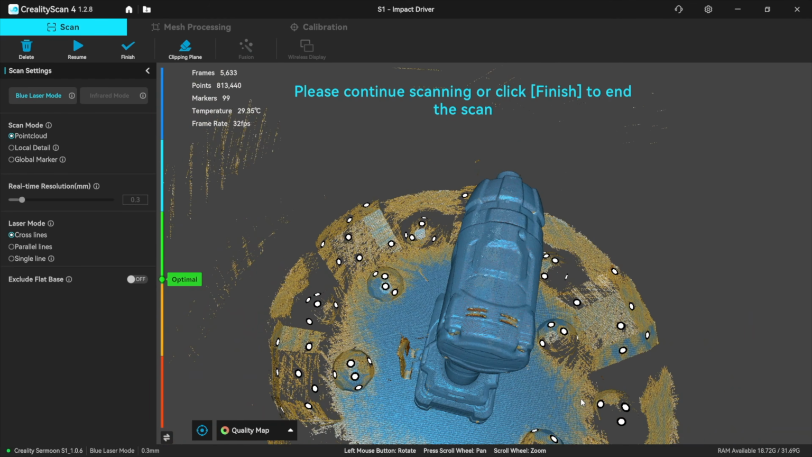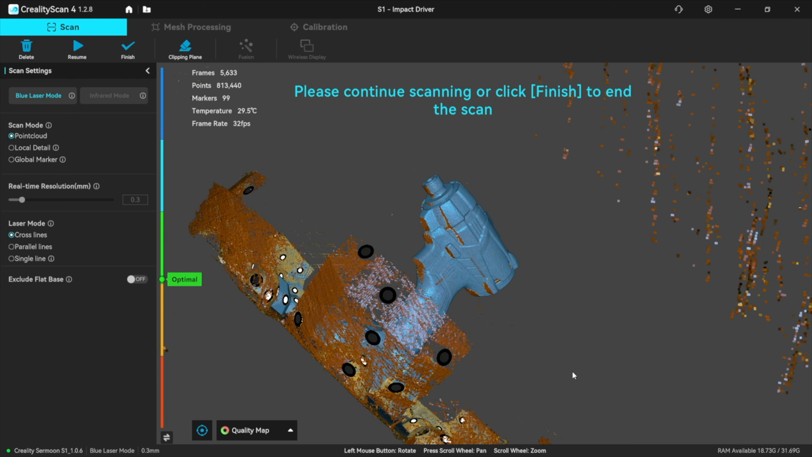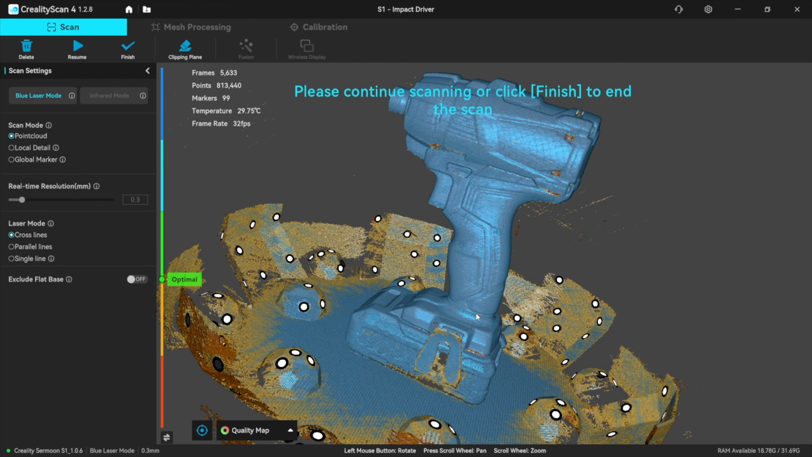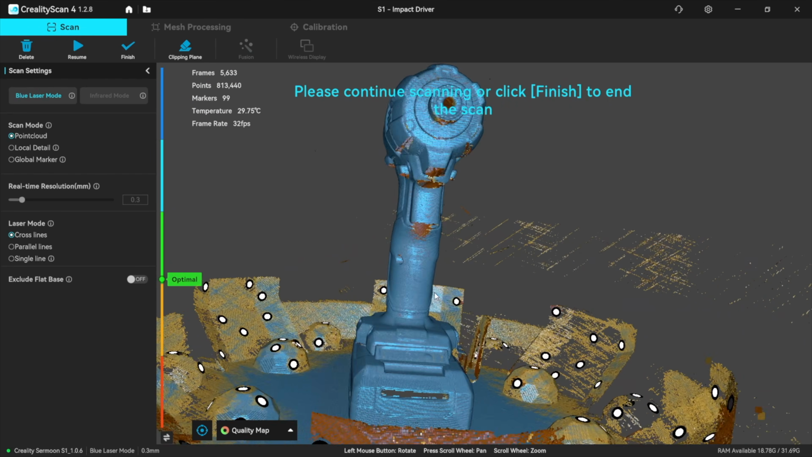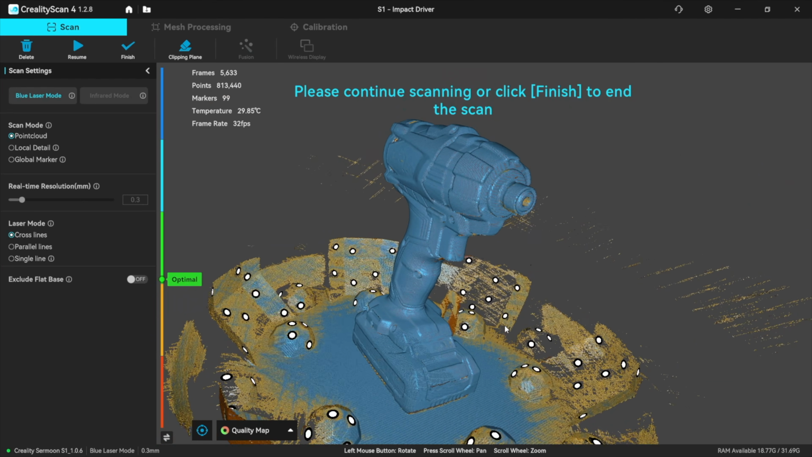But this is just awesome, this is. It scanned it very quickly indeed. And this is in cross lines as well. When you start thinking about moving it to parallel lines, and even the single line, that's even better. I'll show you that in another video. Okay, so I'm going to call that good.